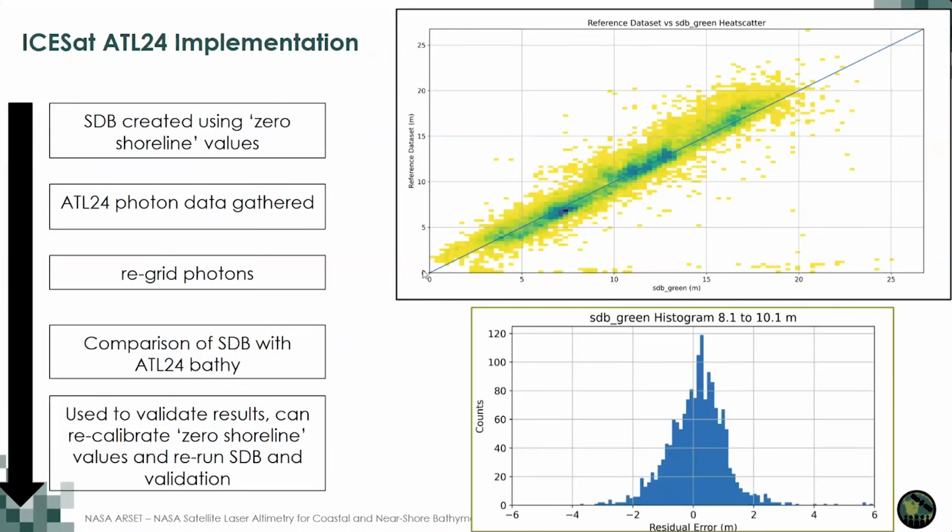The ATL24 implementation takes the satellite-derived bathymetry photon data, and then it regrids that photon data into a 10-meter resolution raster to match the resolution of SatBathy. This is to make it easy for use with Brian Eater's validation code, which produces error analysis, heat scatters, and histogram plots for SDB red, SDB green, and SDB merged. These values can be used to validate results or can be used to recalibrate the shoreline.